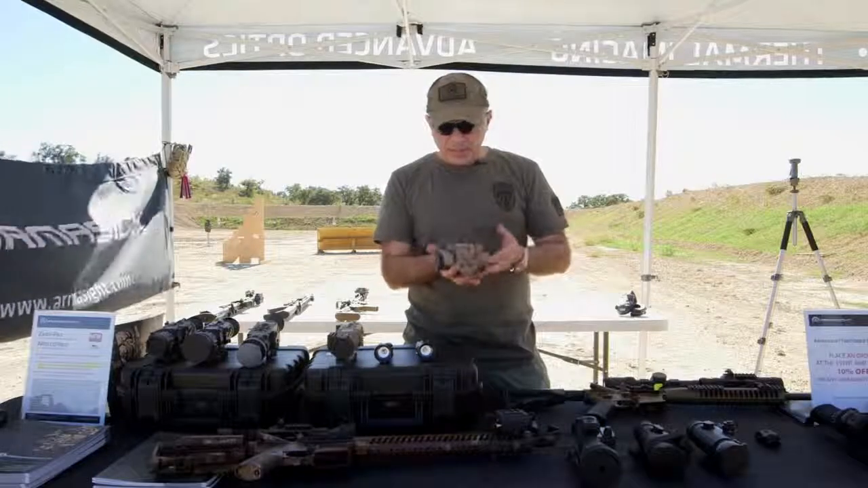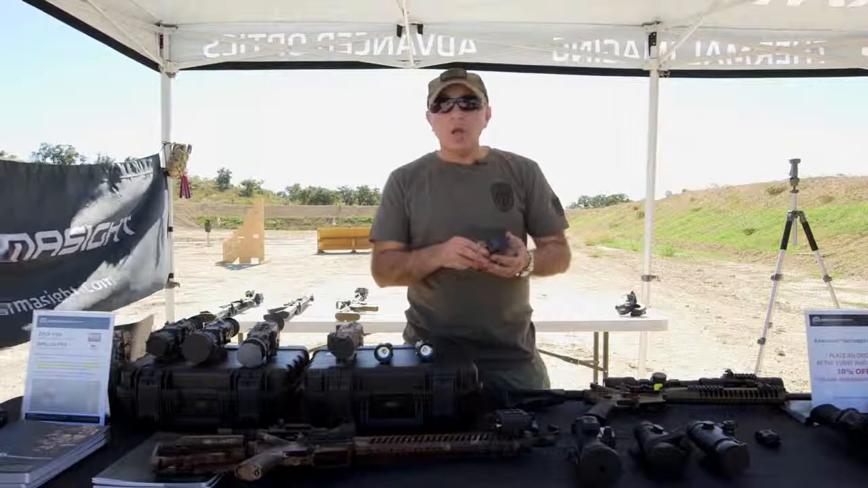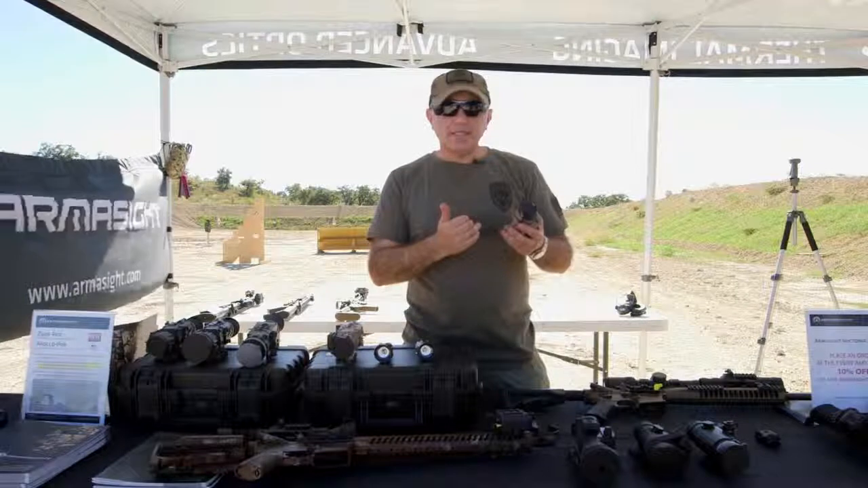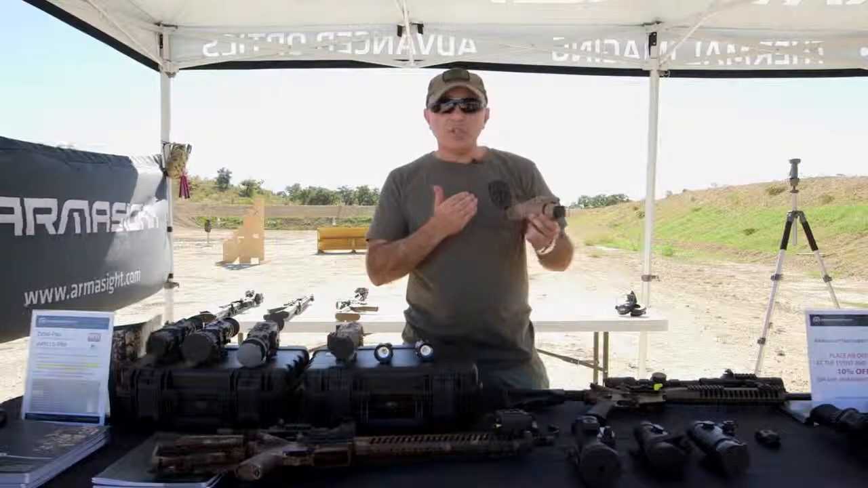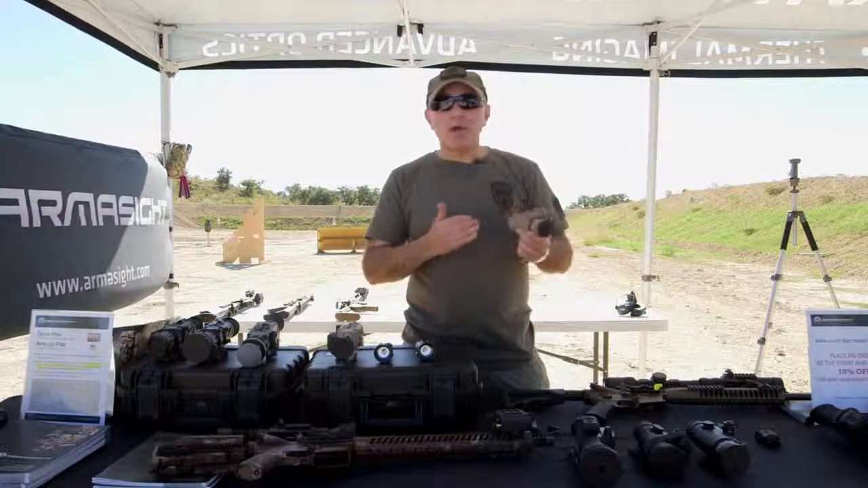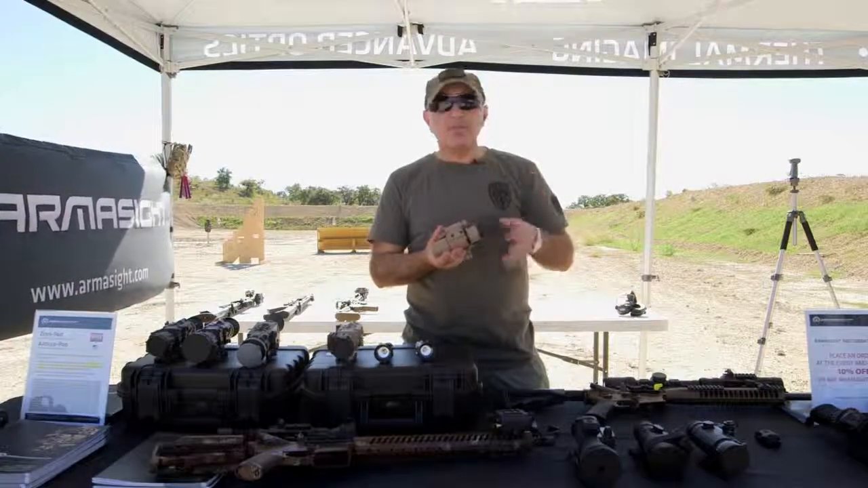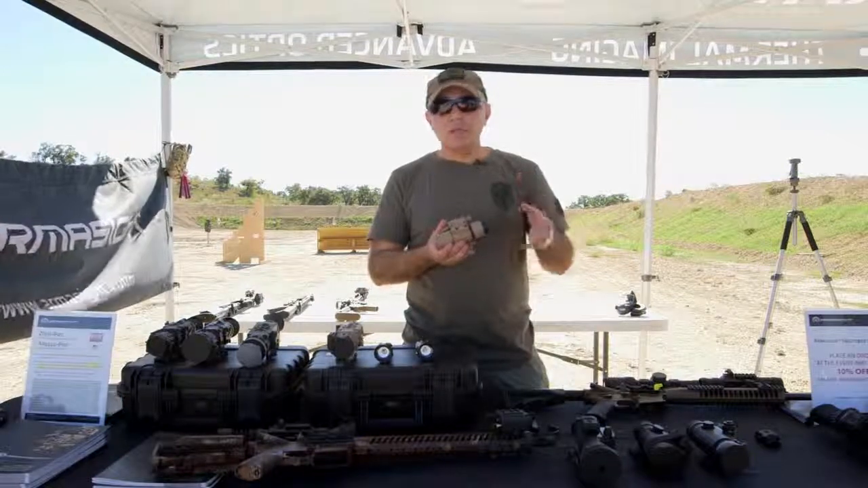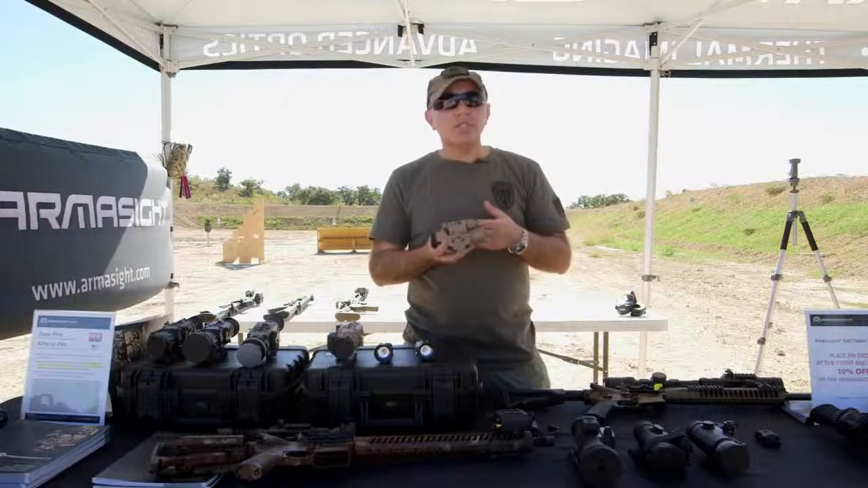This system, as you can see, is absolutely tiny and will work with any of your short-range daytime systems. This system is designed for shorter range night vision shooting up to about 100-150 yards. But if you're looking for the smallest and the lightest weight night vision clip-on system, look no further, because CO Mini is the one that you've been looking for.